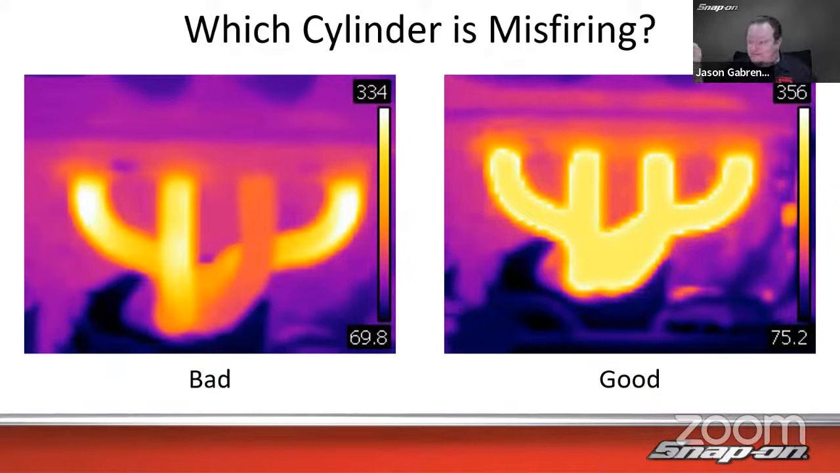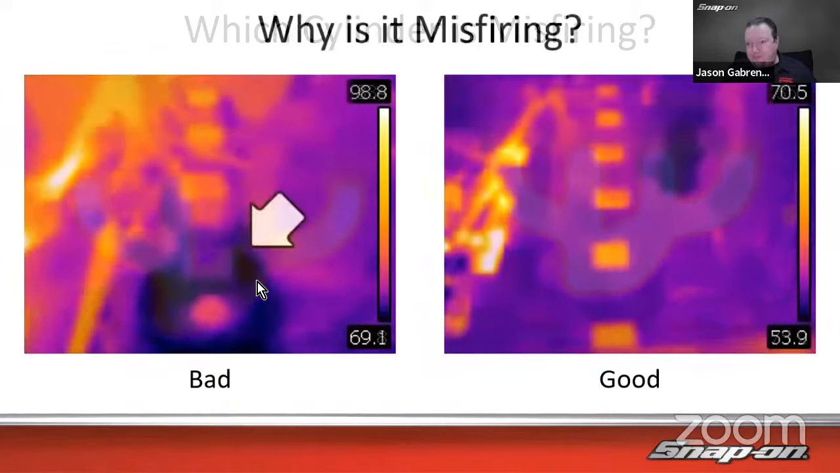Easy enough, right? It's the one that's darker than the rest, because the exhaust is not hot. The exhaust isn't hot because, well, it's not firing. So there's what cylinder is misfiring right there. That one's a kind of easy one.